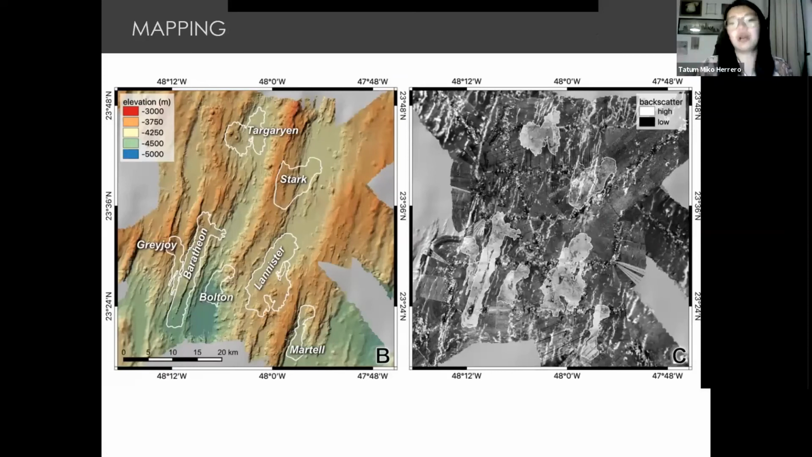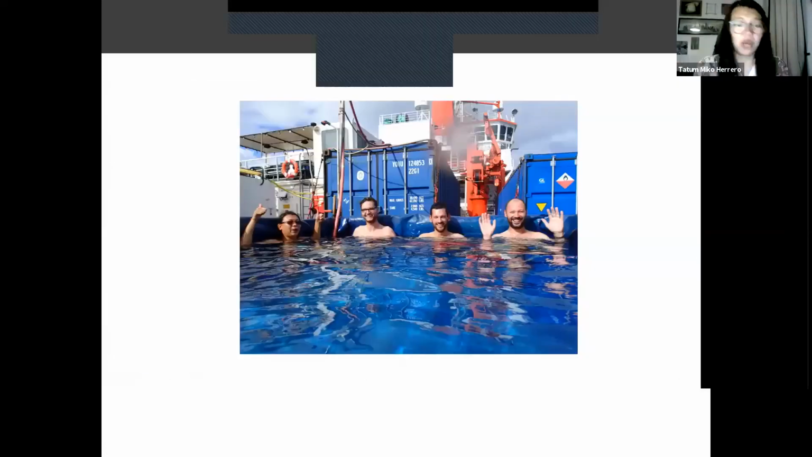And after all that work, there's always time to relax in the ship. So here is us in a makeshift pool inside the ship, because we're not allowed to swim outside in the ocean, unfortunately. So the crew members made this pool and anyone can swim in it, which is fine.